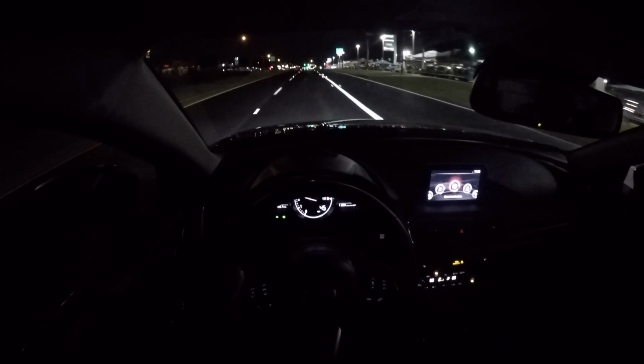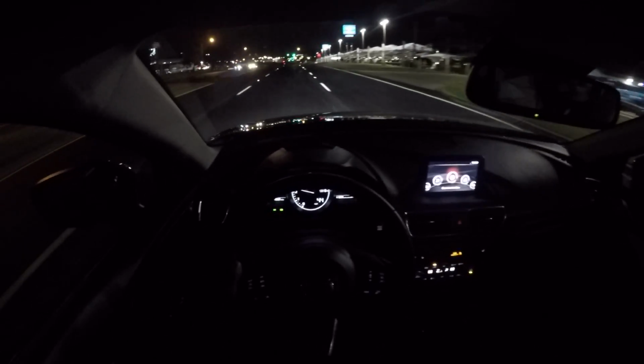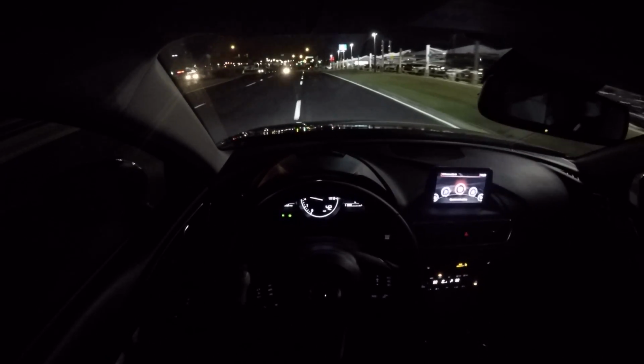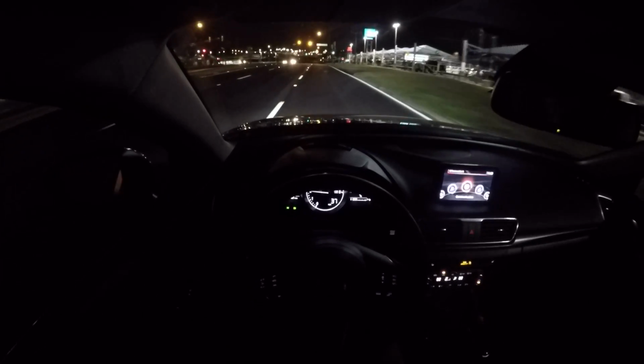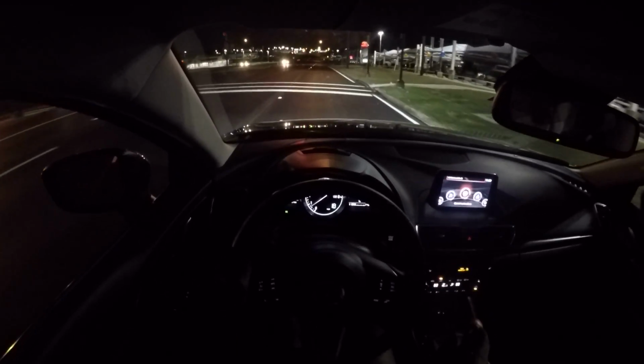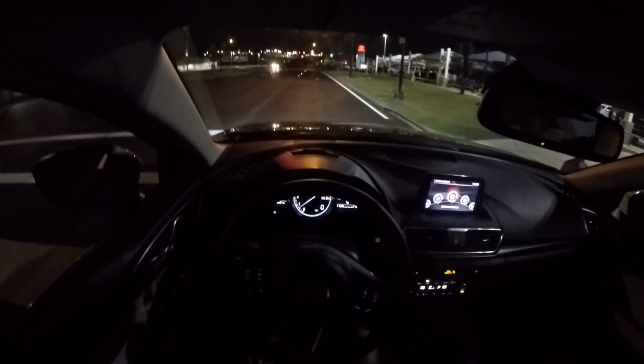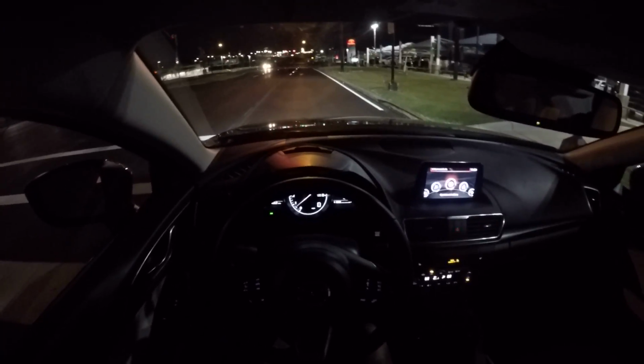Looks like it's taking a little bit, but from what I've been told, it's supposed to just automatically turn off. Oh, there it goes. So I guess it does take it a little bit, but it is still a pretty cool feature, guys.